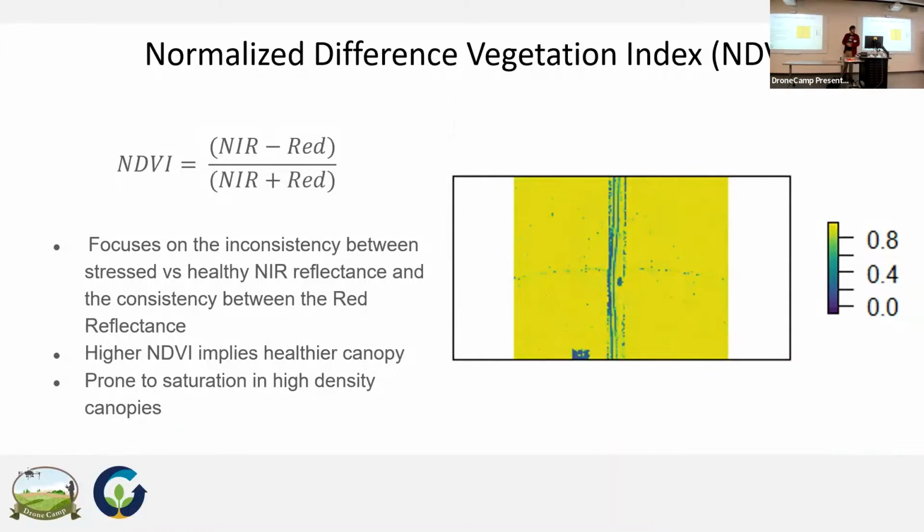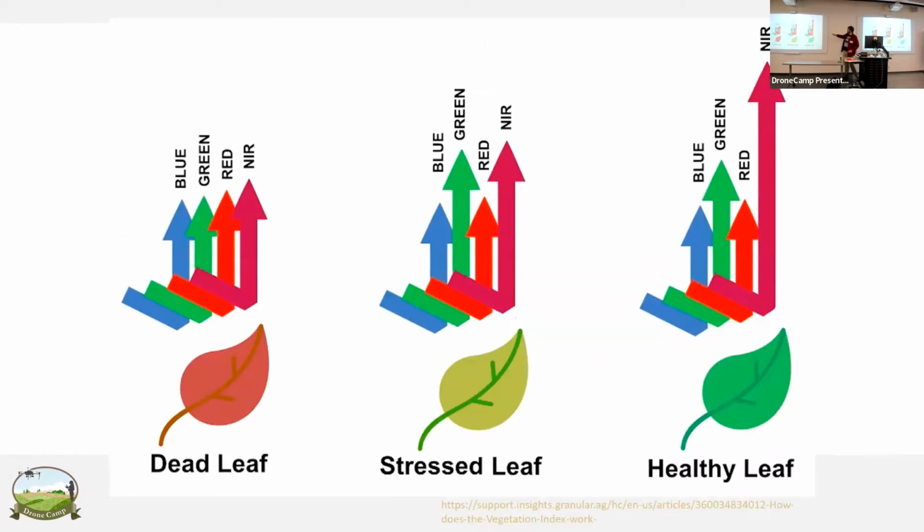One of the most common ones is the normalized difference vegetation index, or NDVI, popular because it's fairly simple to calculate or to collect. It's just red and near infrared bands. It's used to look at the differences between highly stressed versus healthy plants. If I were to go back quick, you see this really high reflectance in near infrared when it is healthy, and then it does not.